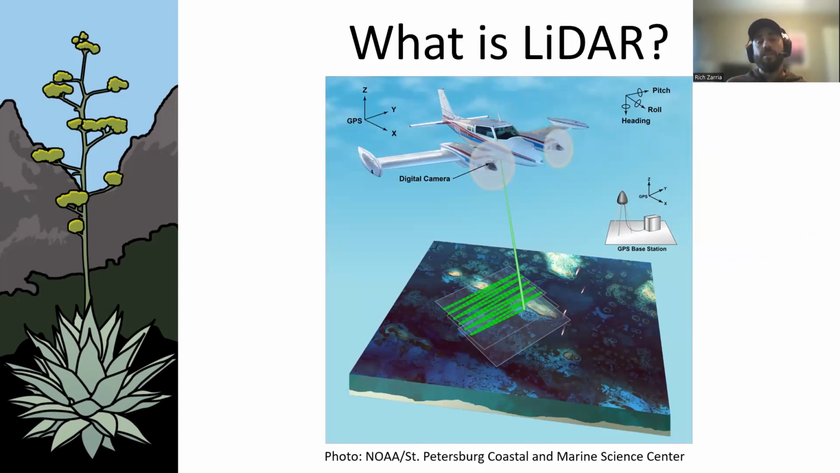Some of those laser pulses will bounce back to a sensor on the plane, and it can very accurately read the distance to that point, and it can paint a picture of the ground surface, sort of like a topographic map. Then you can look at that rendered in 3D or 2D and see any anomalies, as you'll see in a minute.